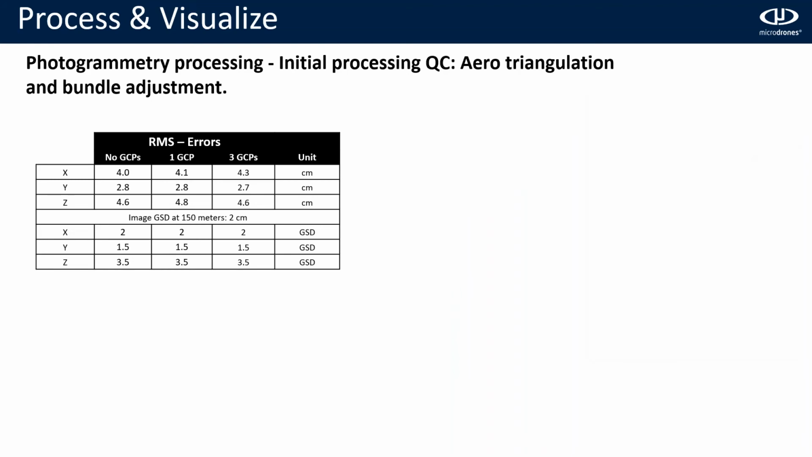Now, photogrammetry processing. The first part that we need to analyze is the initial processing QC, that is during the aerotriangulation and the bundle adjustment. Now, these are the errors that we got during the initial processing. In the first column, you can see without using any GCPs.